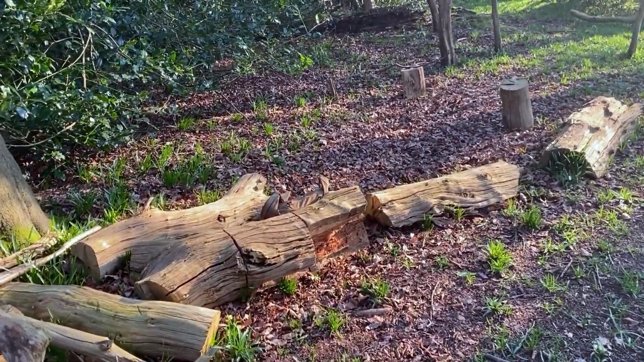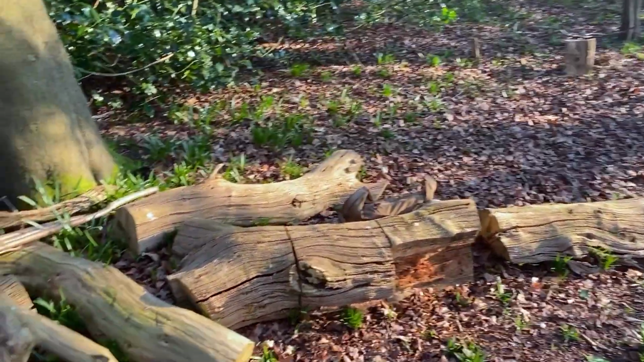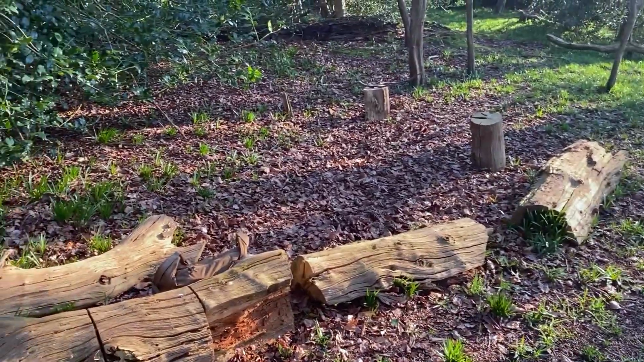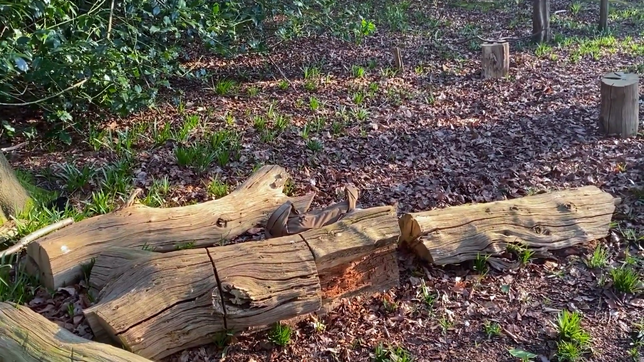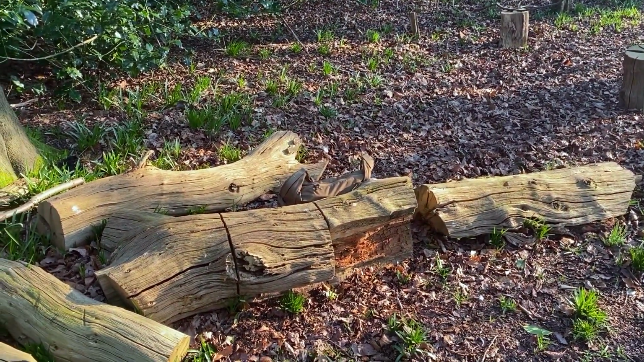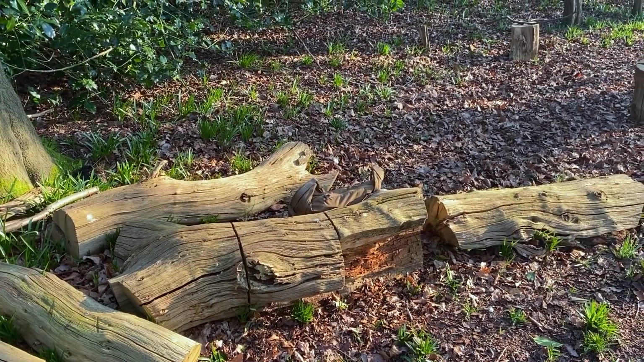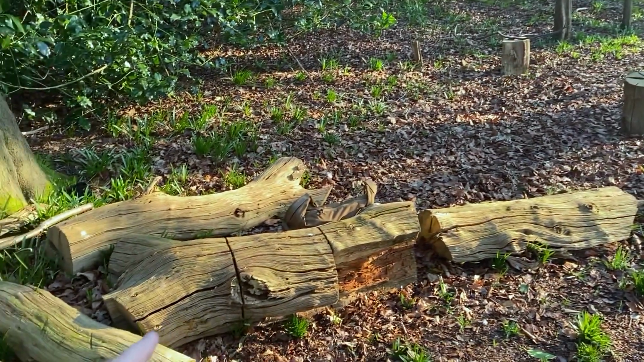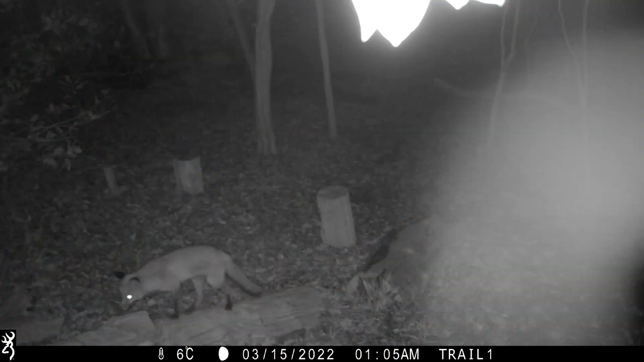I've just had a quick trip through some of the footage, and it has taken footage. There's 30 odd clips on there, and one of the first ones I did see was a clip of a fox which walked across these logs and sat just there.